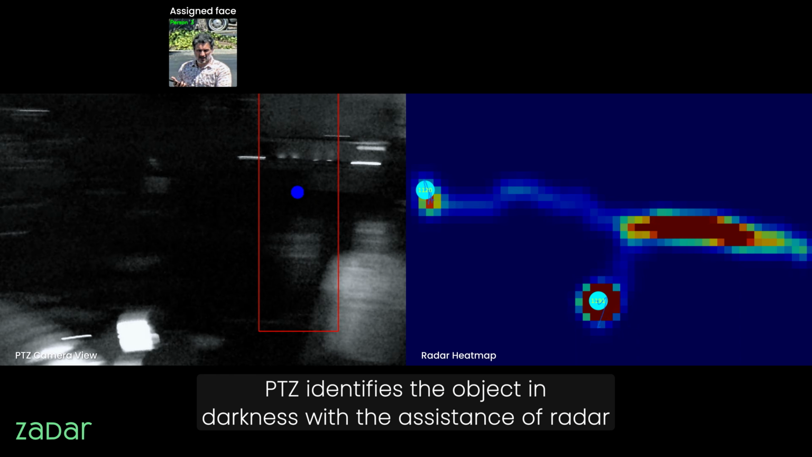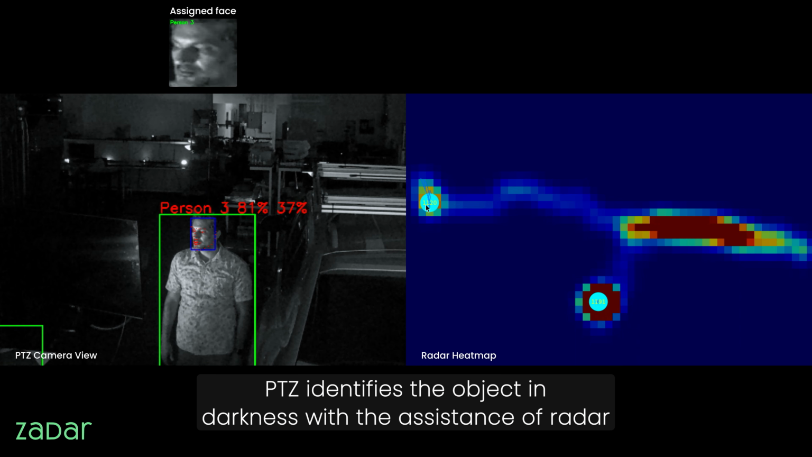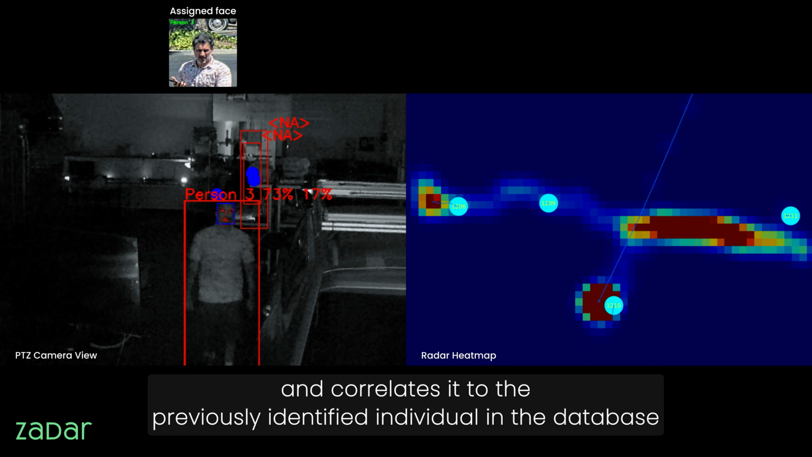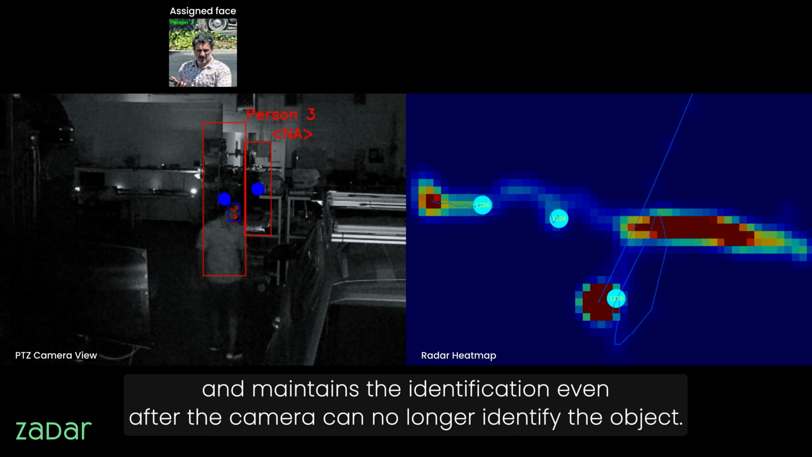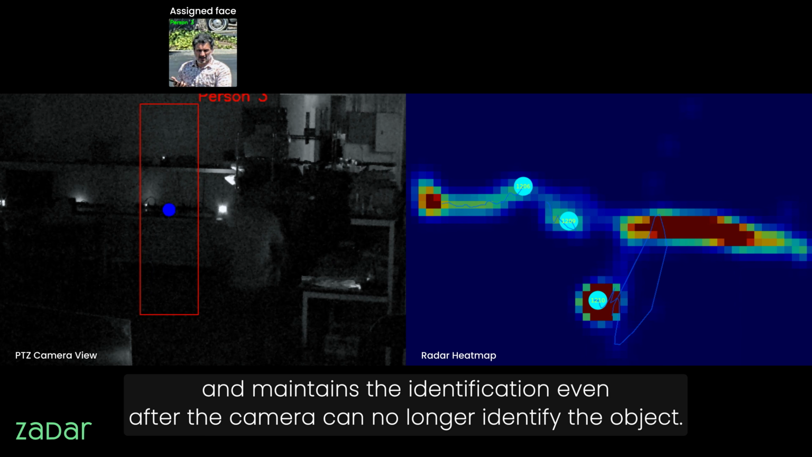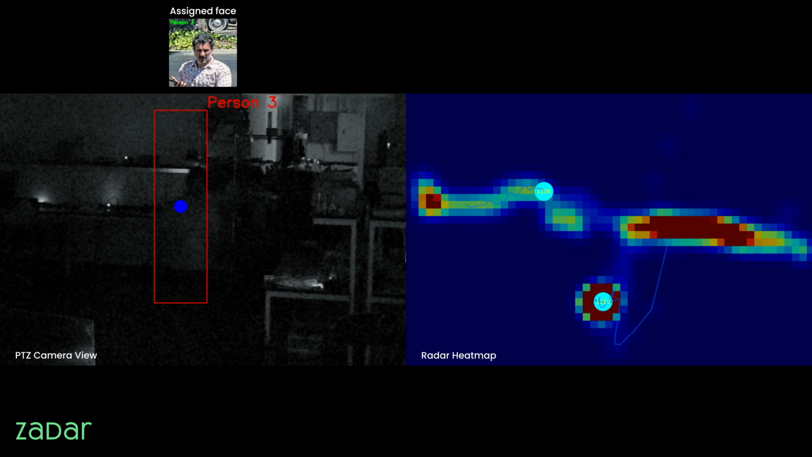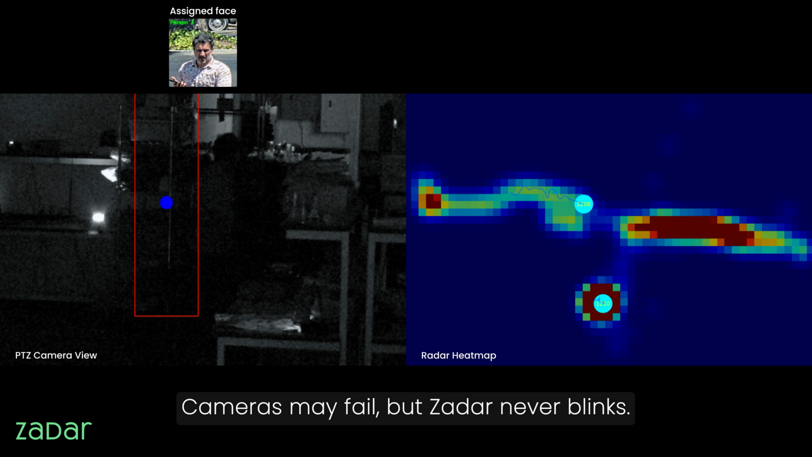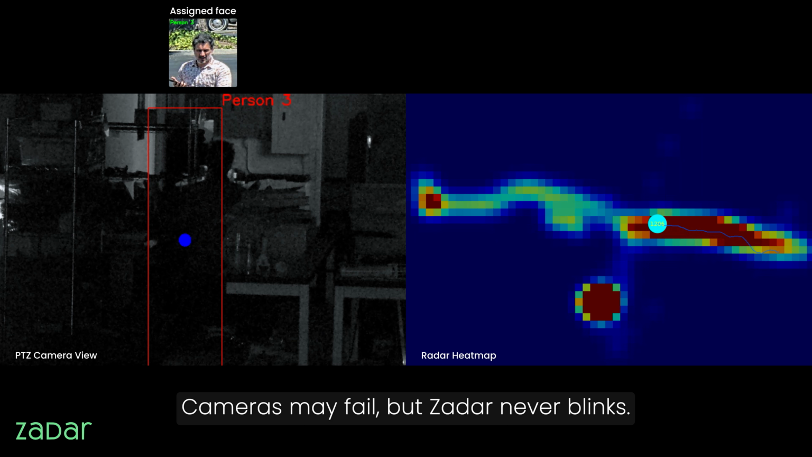PTZ identifies the object in darkness with the assistance of radar and correlates it to the previously identified individual in the database, and maintains the identification even after the camera can no longer identify the object. And zPRIME delivers clarity. Cameras may fail, but Zadar never blinks.